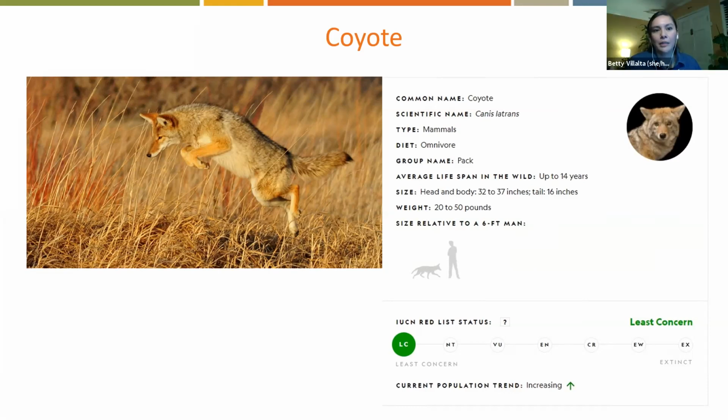Yes, rodenticides is one of the things that definitely affects them because they eat small rodents. And so when they eat that, the poison works its way up the food chain, and they can get very sick as well. A lot of the predators that eat smaller rodents will get rodenticides. So anything like owls, coyotes, bobcats, mountain lions, it works its way up that food chain and really affects all of them.